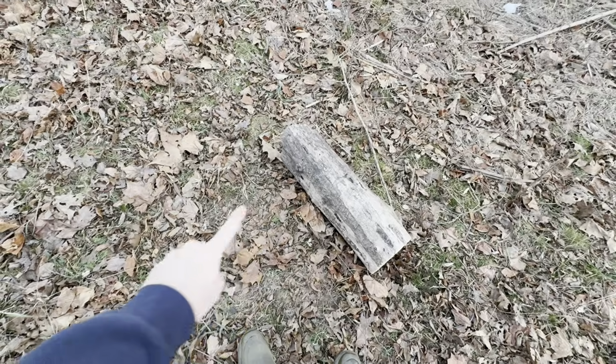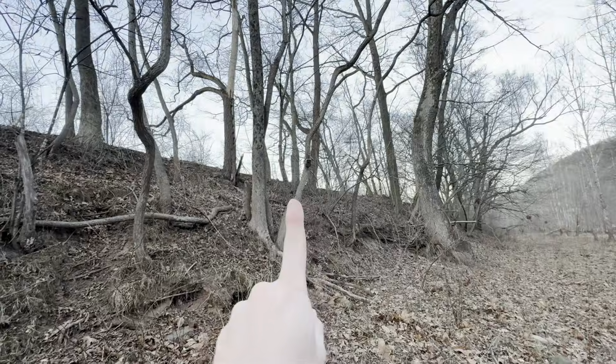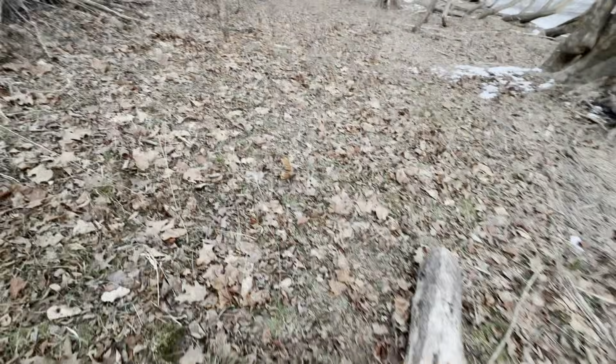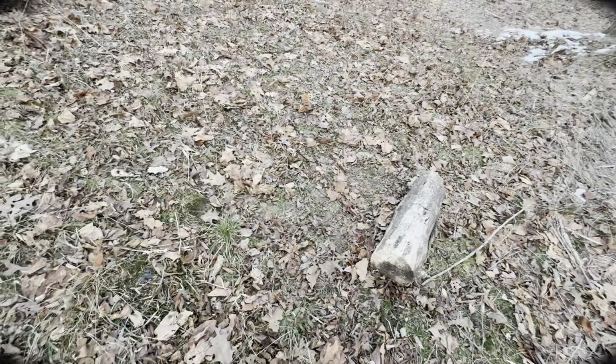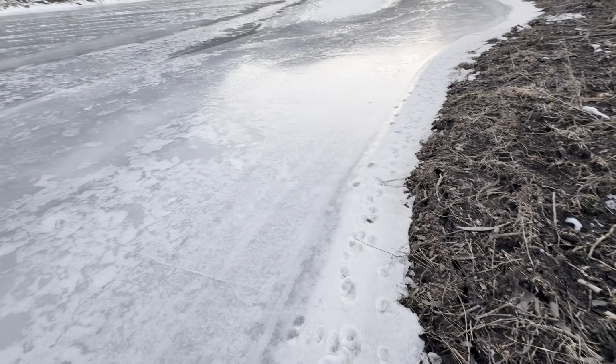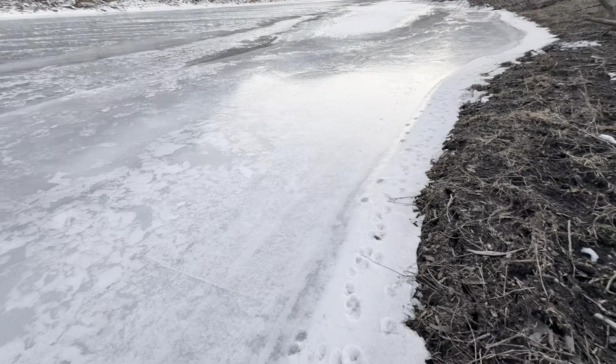Right here where I'm standing, we had 10 pounds of raw chicken meat. That truck camera was watching it, and I'm back here a few days later, and there is not a drop of chicken or even a chicken bone left in this spot. This is what the edge of this creek looks like here.